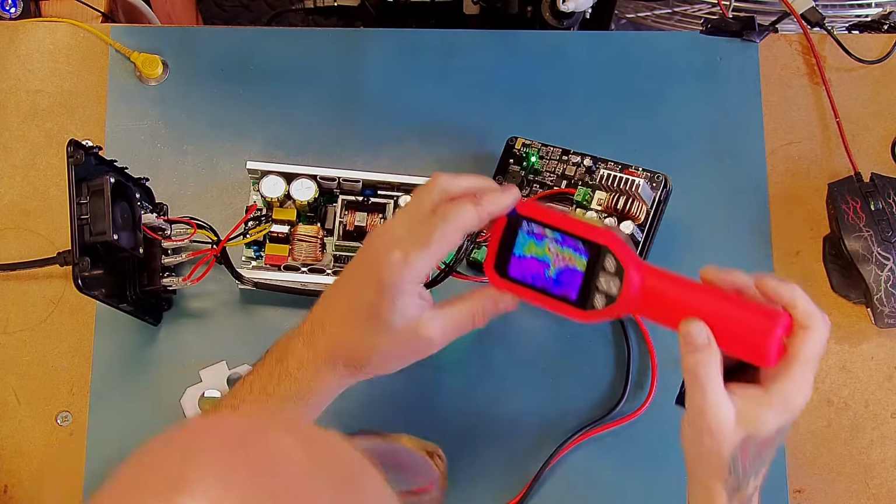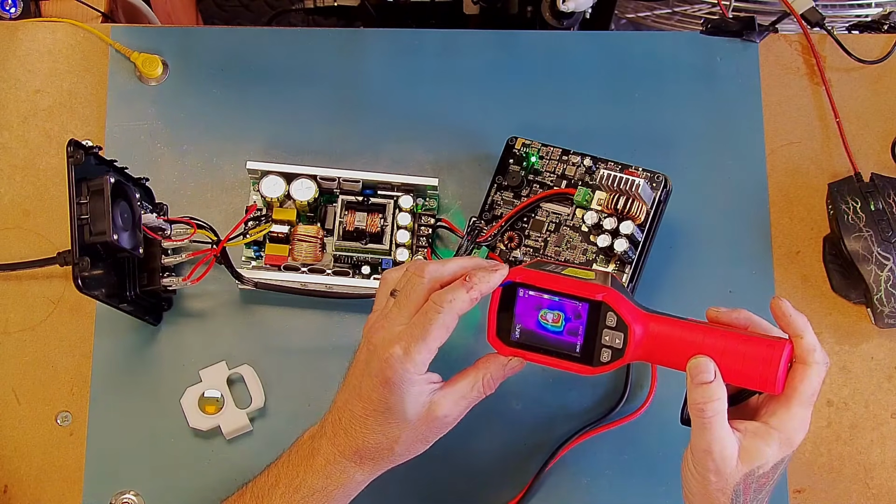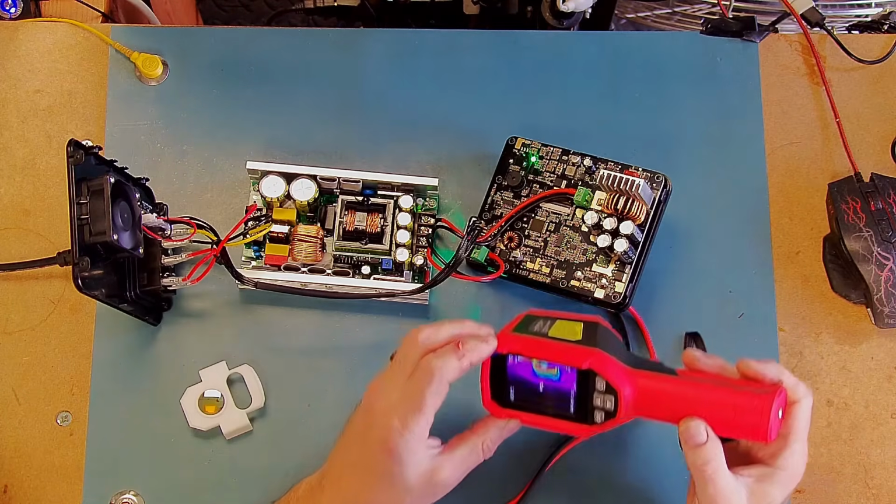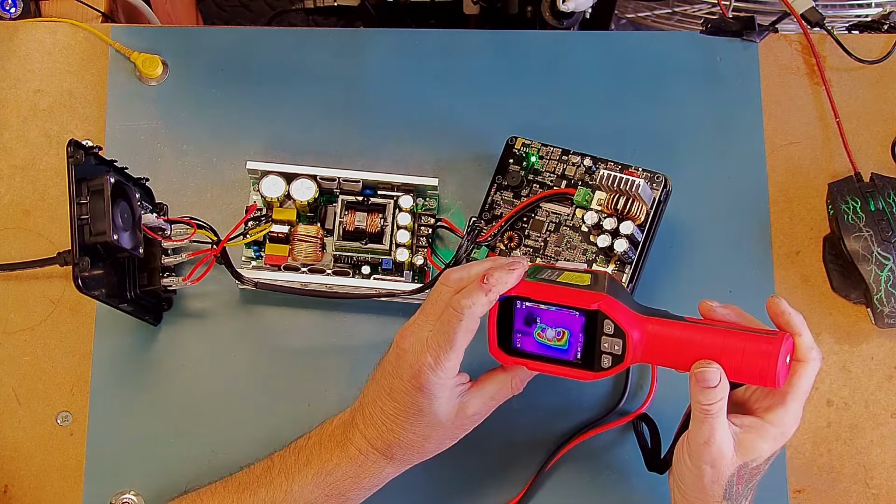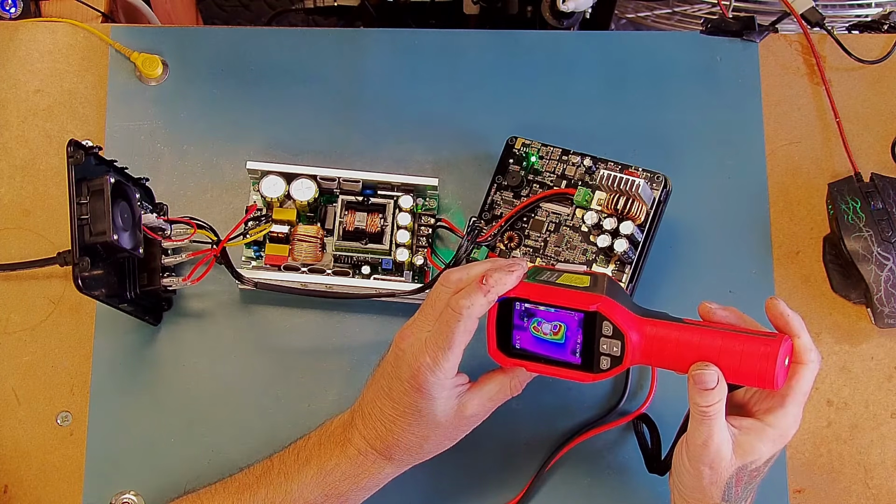Fuse is 42 degrees. That fuse is, wow, is that the fuse? 88 degrees. Let's put the macro lens on. Yeah, that is the fuse. So the fuse itself is 87 degrees.